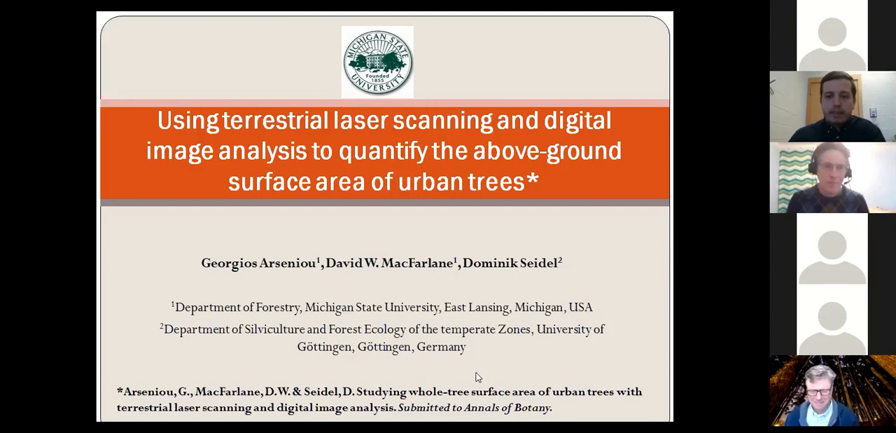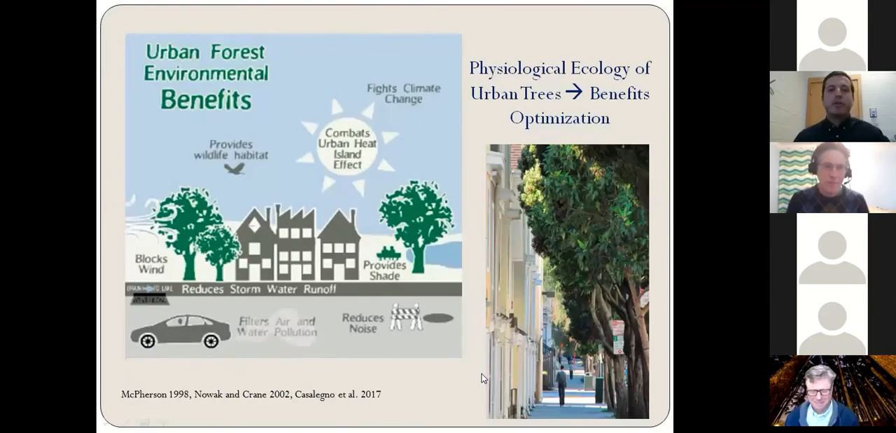So to begin with, I would like to emphasize that the urban forests constitute a critical component of the global forest network. And we know that urban trees provide a wide range of significant ecological and socioeconomic benefits to human societies. So, for example, we know that urban trees provide shading, water purification, air pollutant uptake.